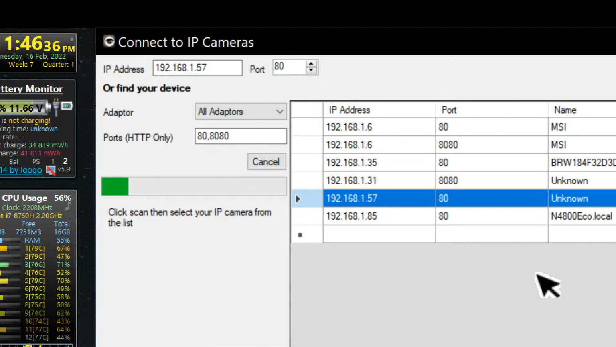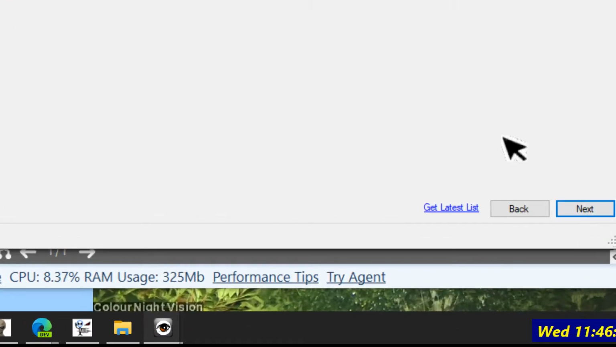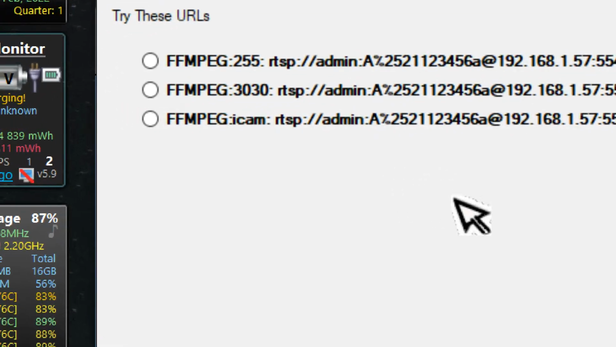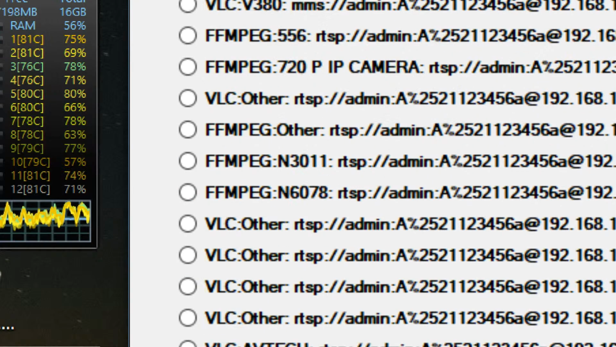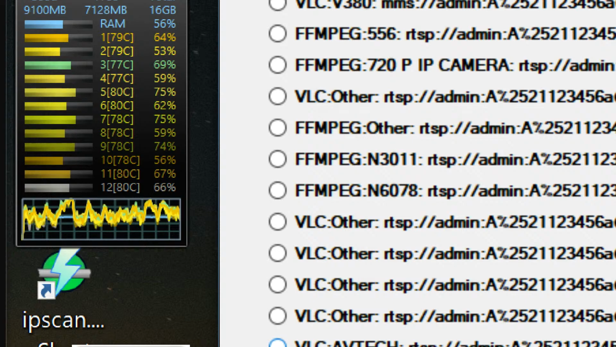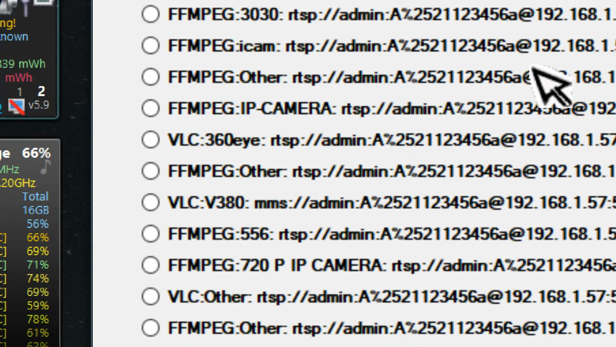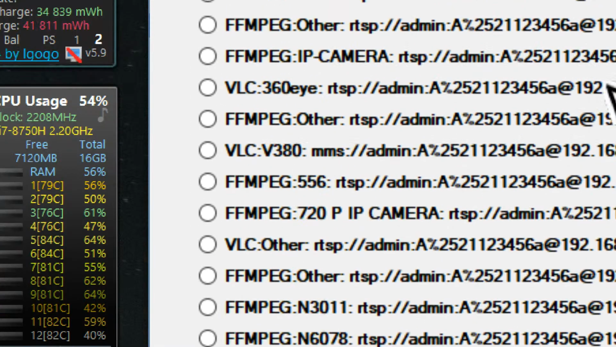So it puts it in there. But I asked for RTSP, not HTTP. I'm not sure why it's doing that. Oh, here we go. Is that RTSP? It looks like an A, the S. Okay, so you can see this is why it's a security thing. It uncloaks some of your password, you see. VLC, FFmpeg, other methods that decode it.